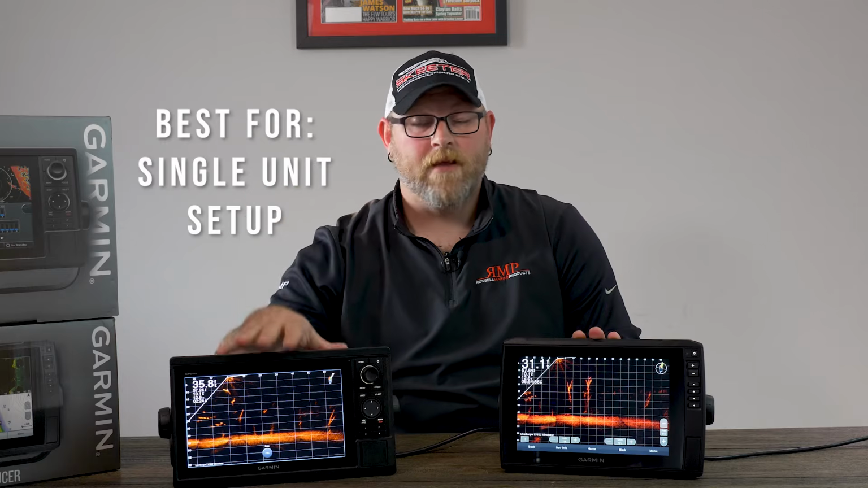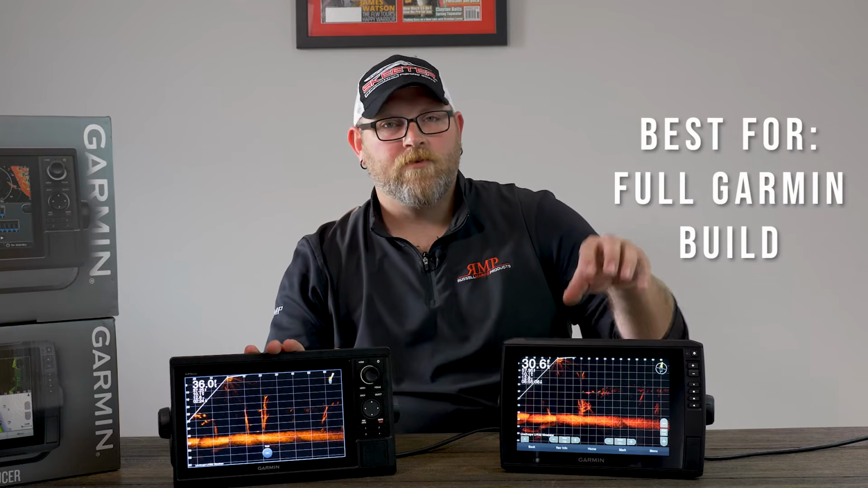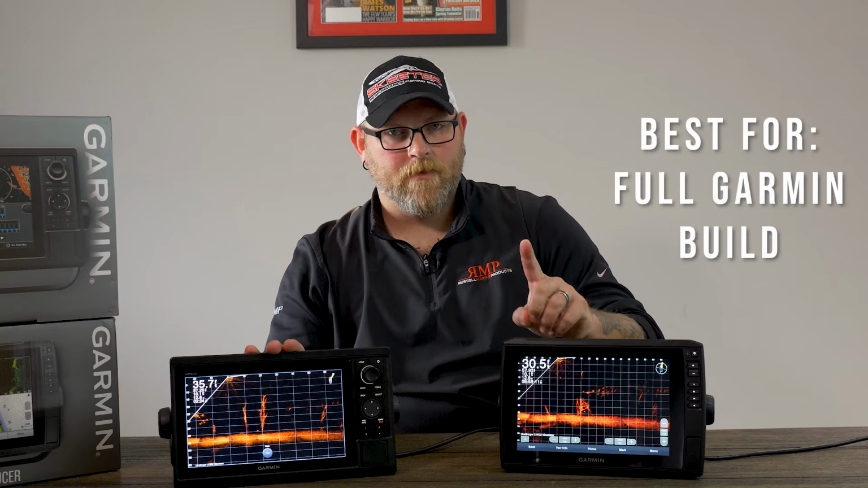Back to what we talked about earlier with network expansion. So again, great for standalone. If you guys are running another brand and you want to see Livescope, best out there, and have that by itself, the 1022, or going up in sizes like the 1222, probably your guy. If you're looking at building a Garmin boat, even in the future, that's important to remember. If you're running Lowrances or Humminbird, want to add a Livescope, but you're considering going to Garmin. If you're like, hey, I want to take a look at this, I think I really might go Garmin in the future, trade my stuff in and switch over.